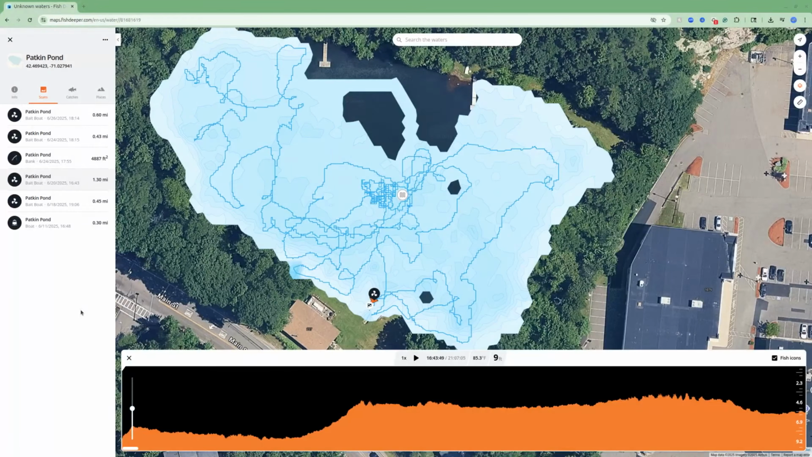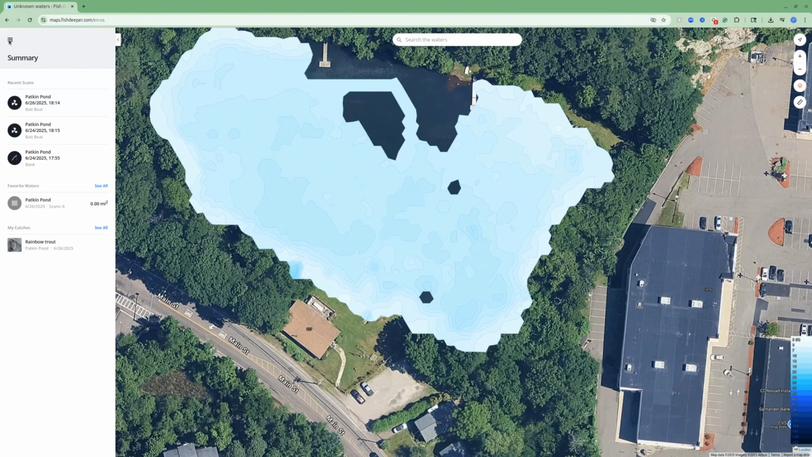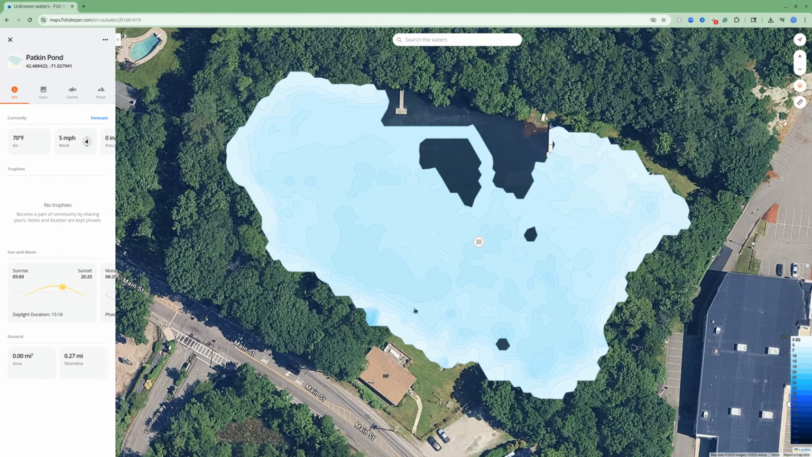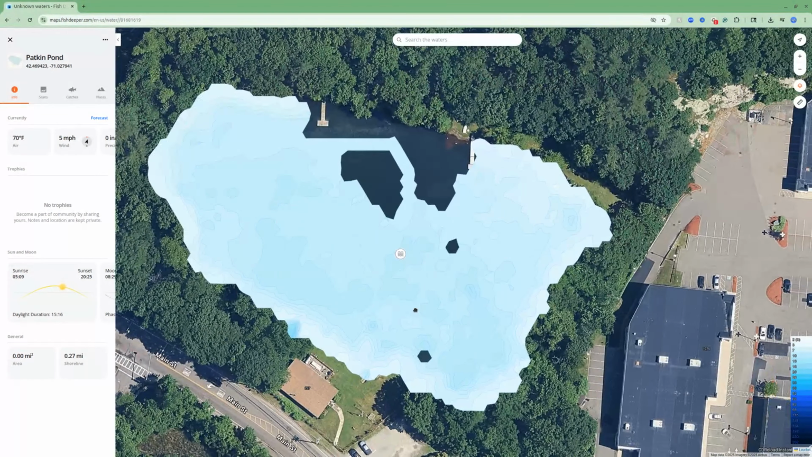Now, a couple things that have helped me out a lot. You'll see over here when you come into the summary, it's just in the map here. You just go to the summary. It'll tell you these are the recent scans. And here's favorite water. This is where I've been a lot. That will actually show me the entirety of the lake.